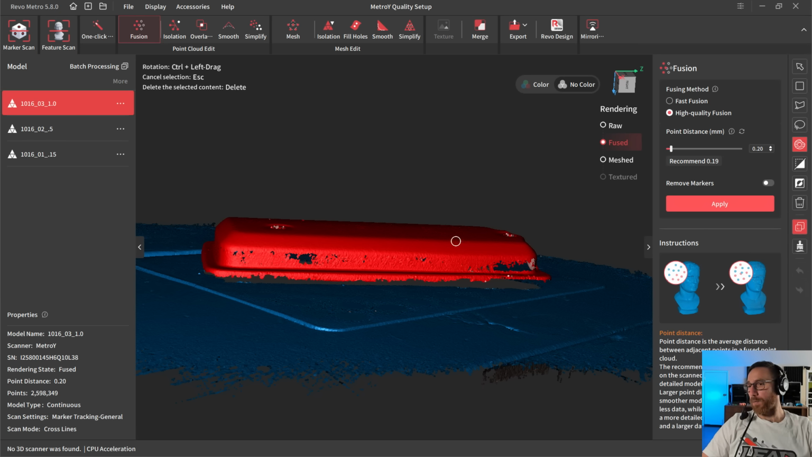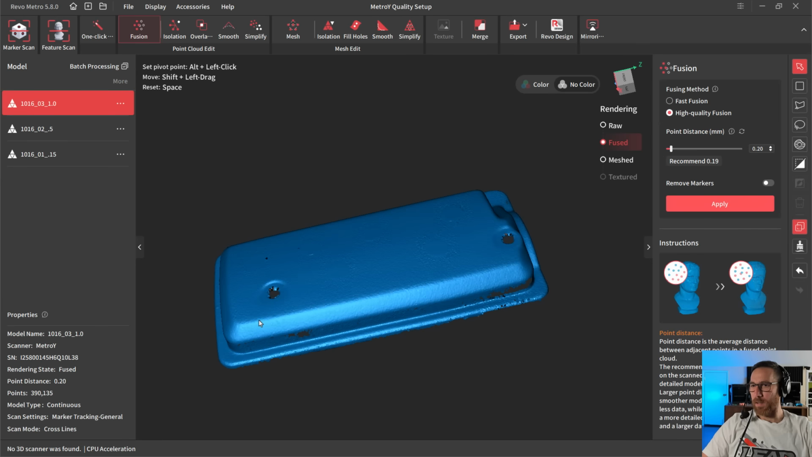So what we can do with this connected section is use invert, which will select everything else but the main part, and just hit delete. So that's a quick way that we can clean up that area.